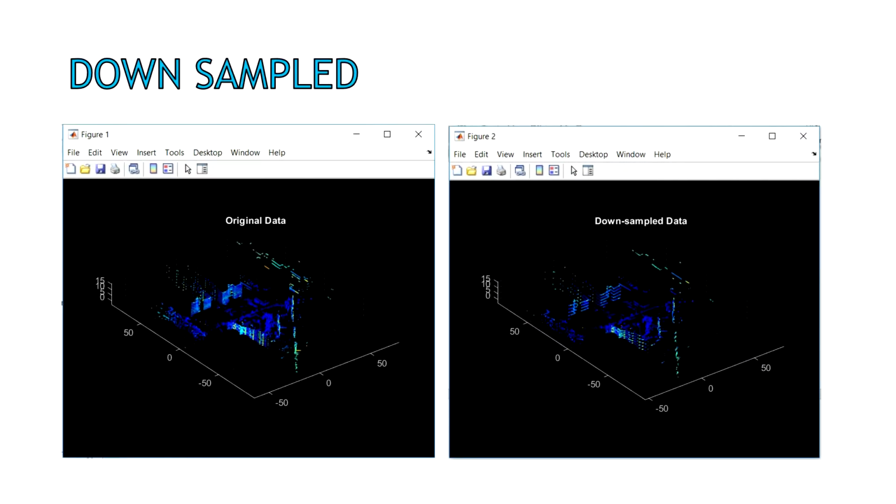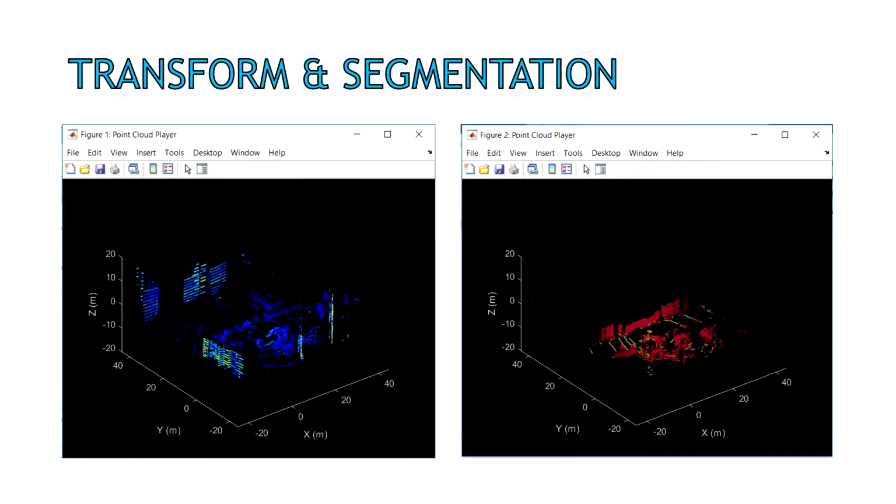Downsample is to reduce the point cloud from the original data. Based on figure 1 and figure 2, figure 1 shows the original data and figure 2 shows the downsampled data. The difference between these figures is that the downsampled data has less point cloud than the original data. And the transformation includes rotation and shearing of the input point cloud. Rotation creates an affine transformation object that defines a 45-degree rotation along the z-axis. And shearing creates an affine transformation object that defines shearing along the x-axis.